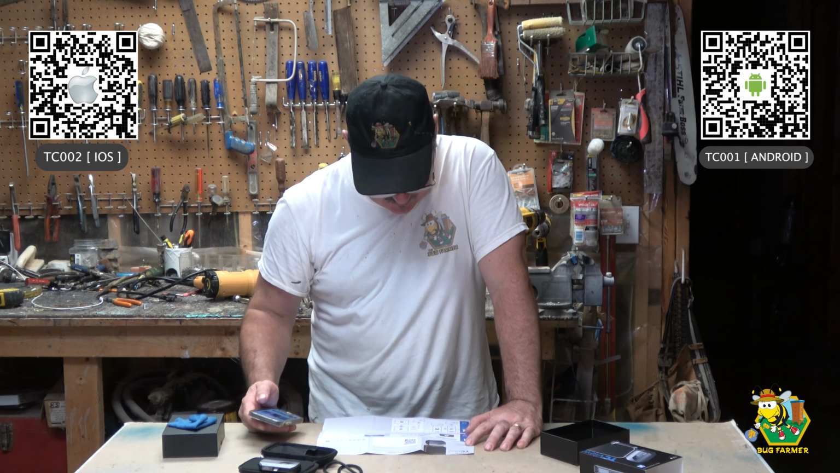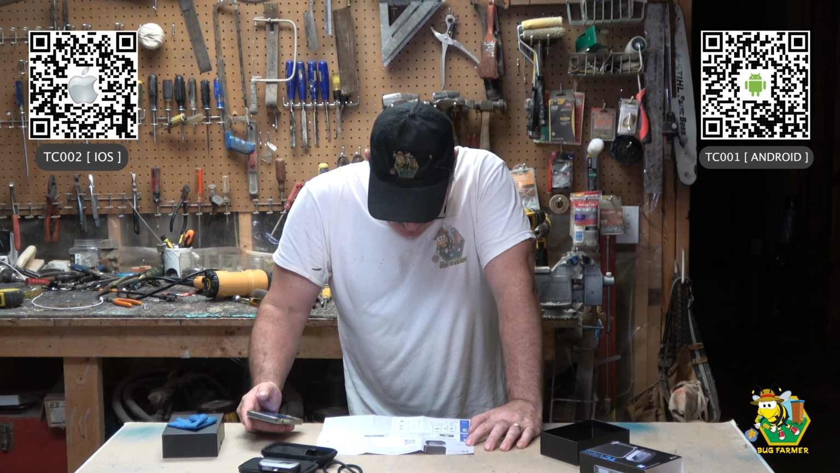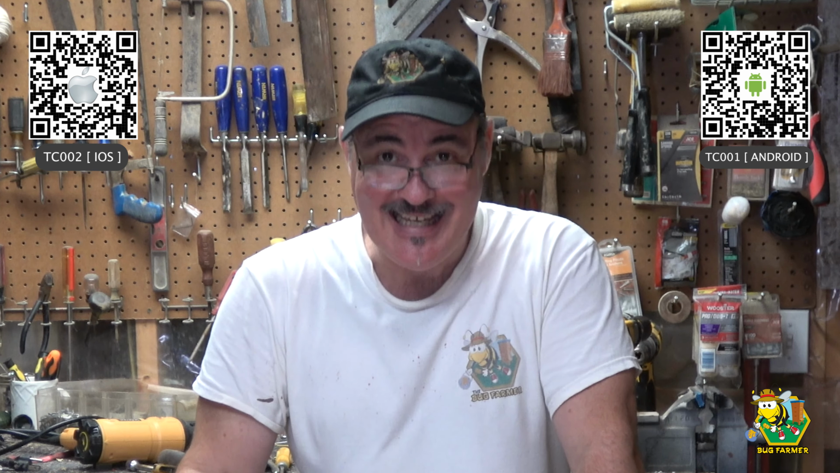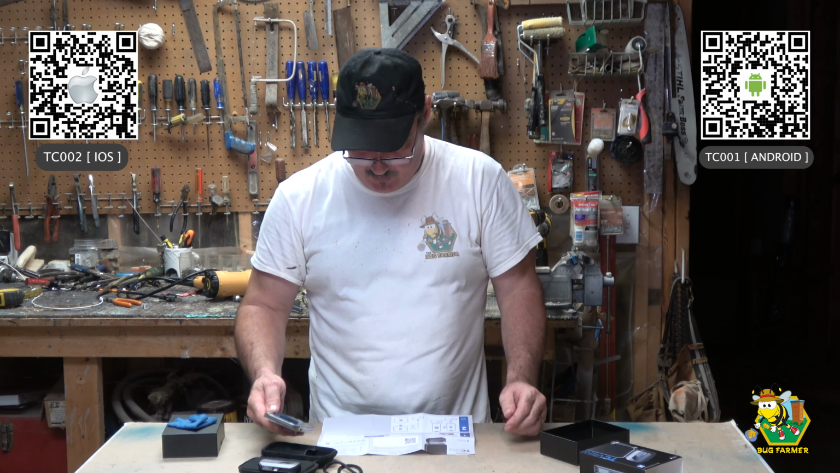Does it say what I'm supposed to get here? For iOS, we download the app. We're supposed to search for TC002, all capital. Let's try it all capital letters. Okay, it doesn't work.